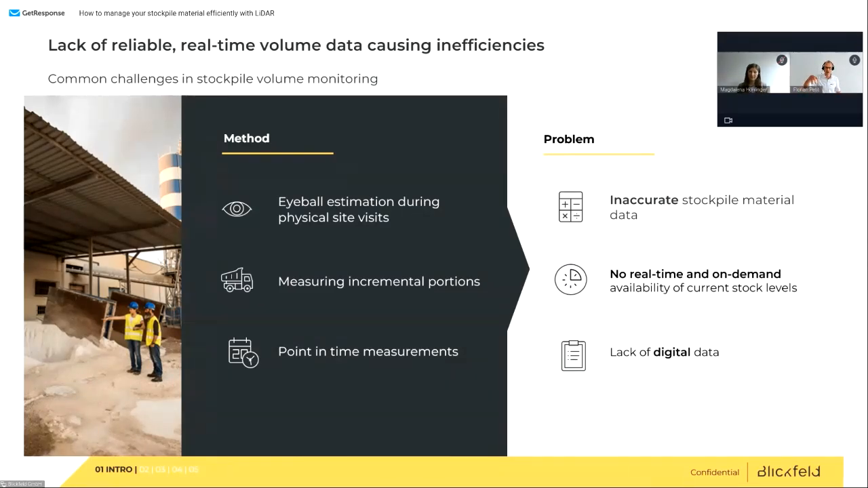And you can do this also by crane, for example. Ports are organized a lot in cranes. How many crane picks are dumped on this pile? This is a way to measure the size of a pile. And here I would say even the most accurate is point-in-time measurement. You order a service to come to you to measure the stockpile, but this is actually very expensive and only done very seldom, like once a year, for example.